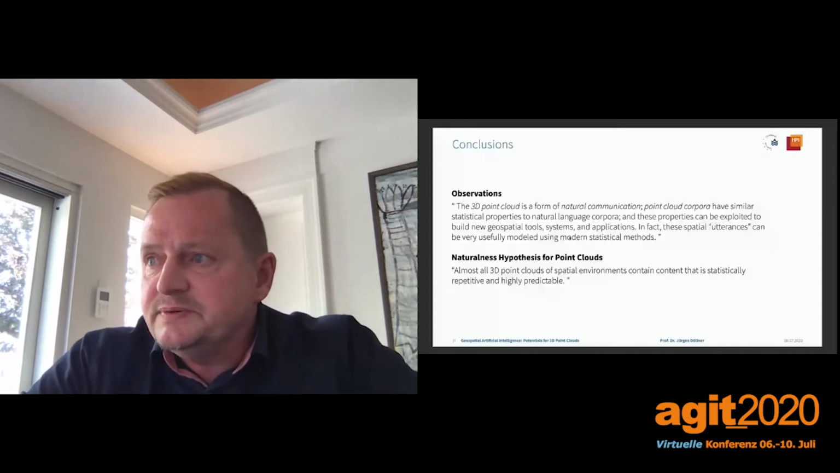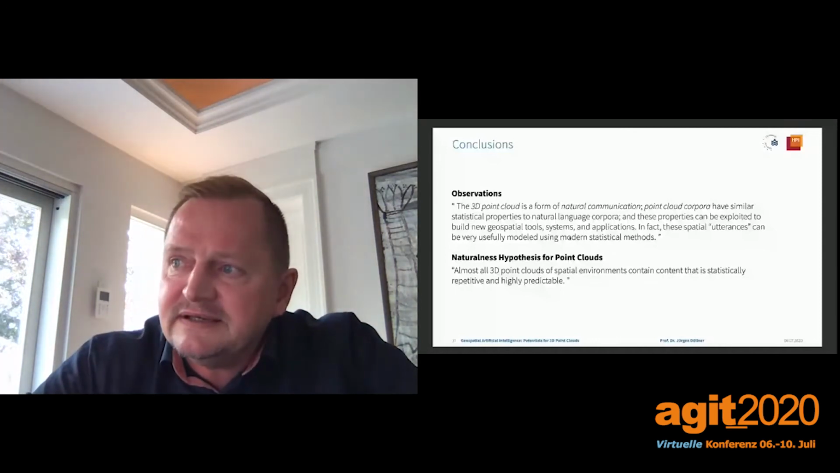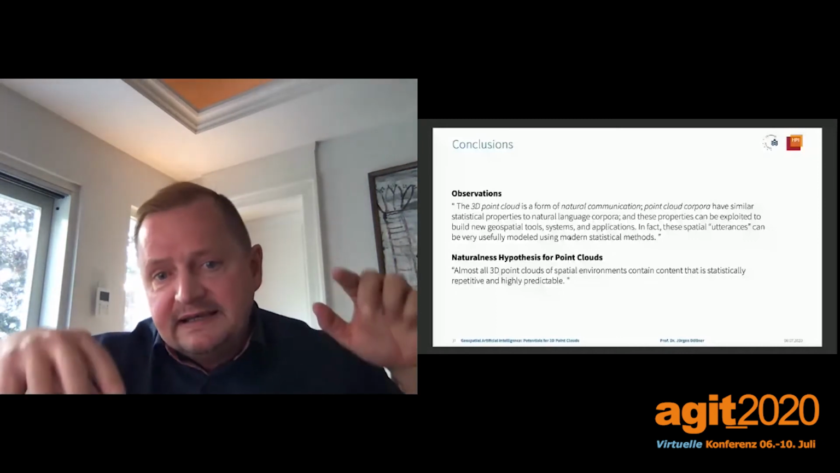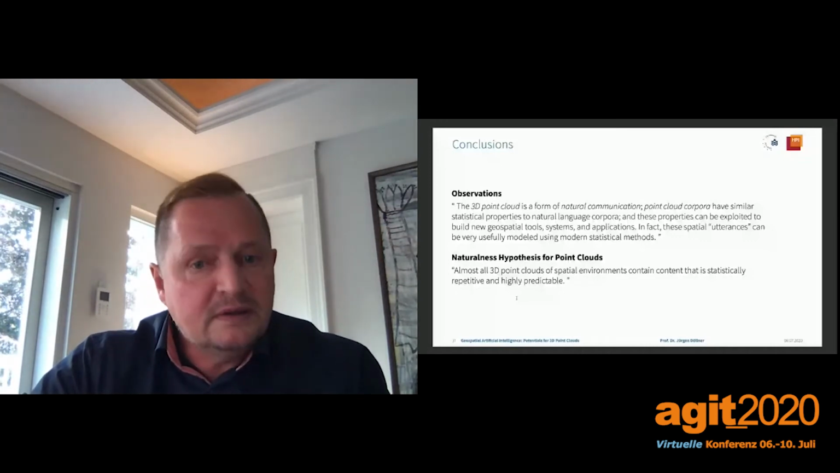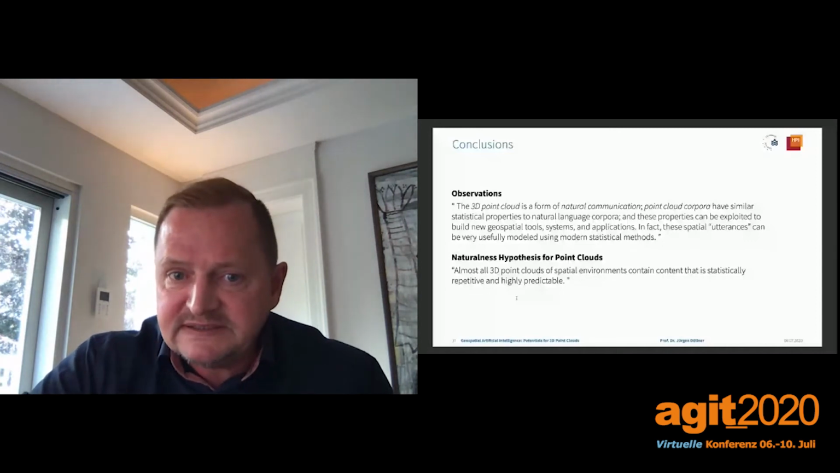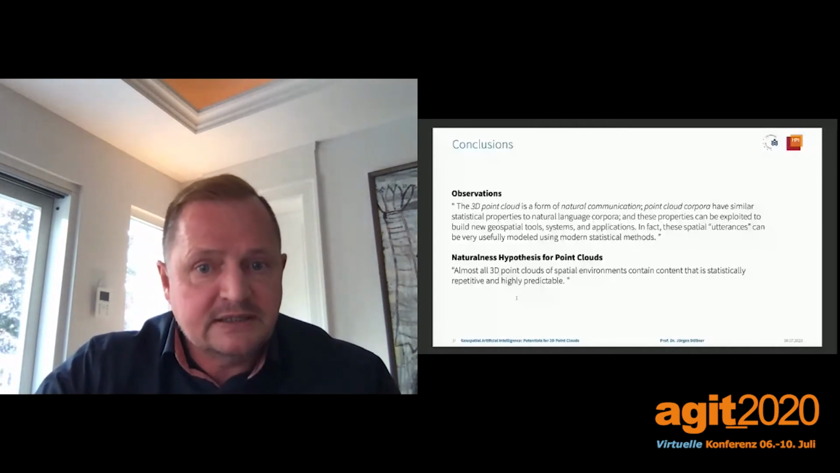Almost all 3D point clouds of spatial environments contain content that is statistically repetitive and highly predictable. That is because in most applications, in most domains, we will find more or less same objects, whose characteristics can be trained, are known to a certain degree in knowledge databases.